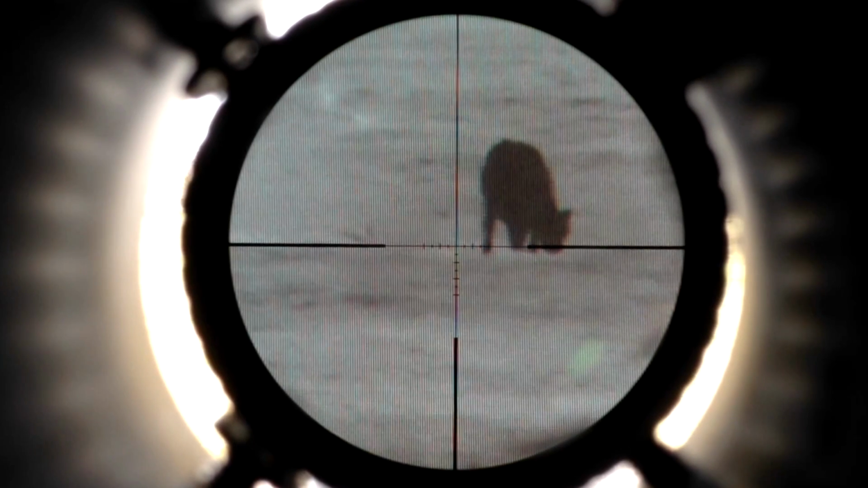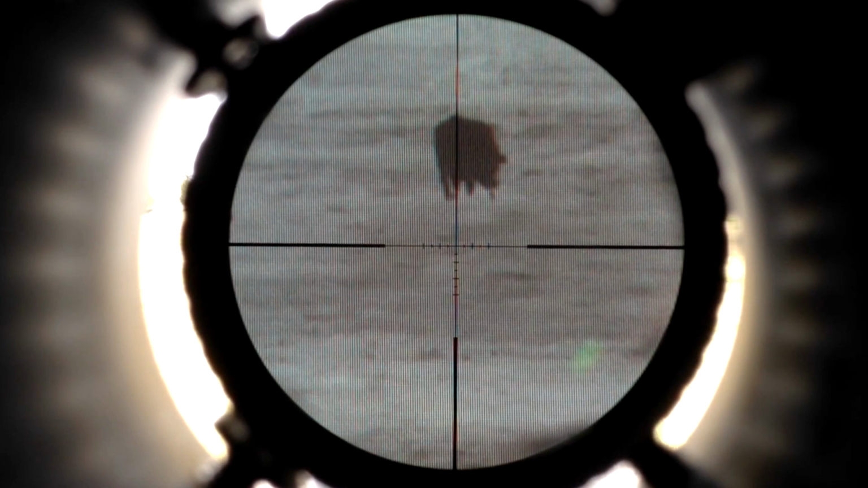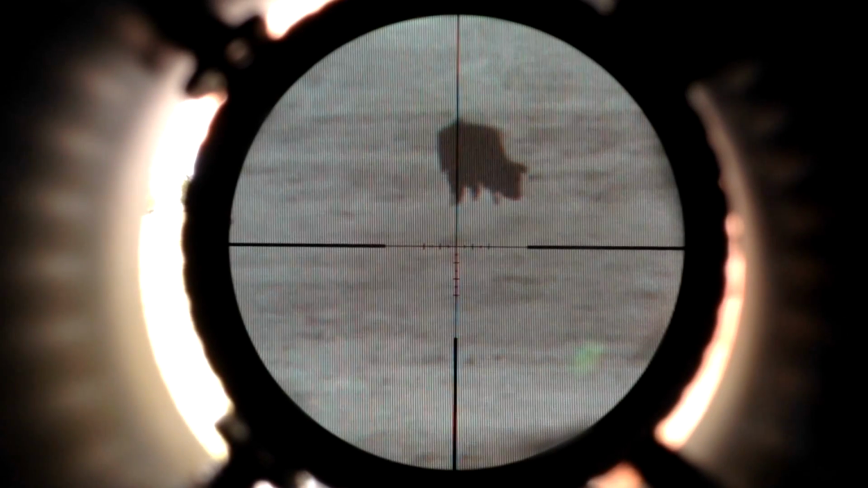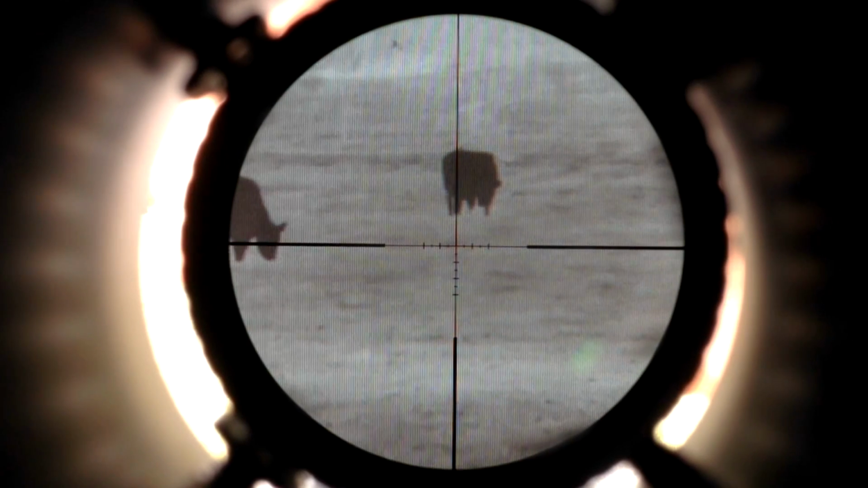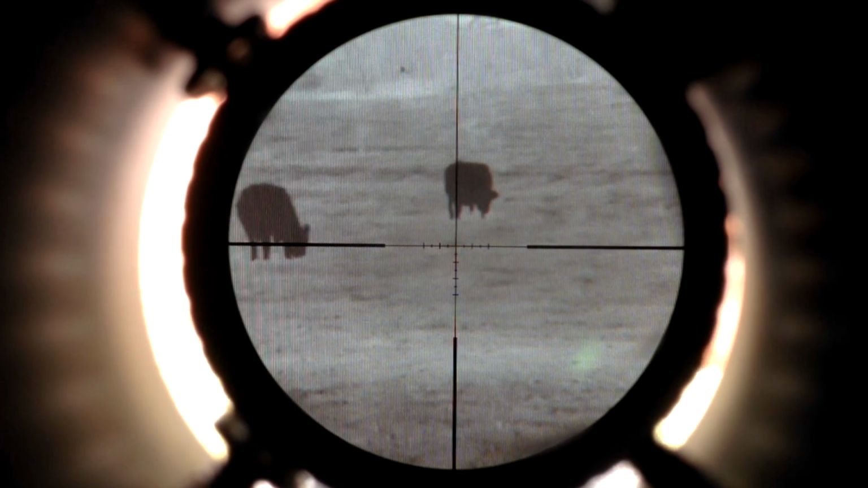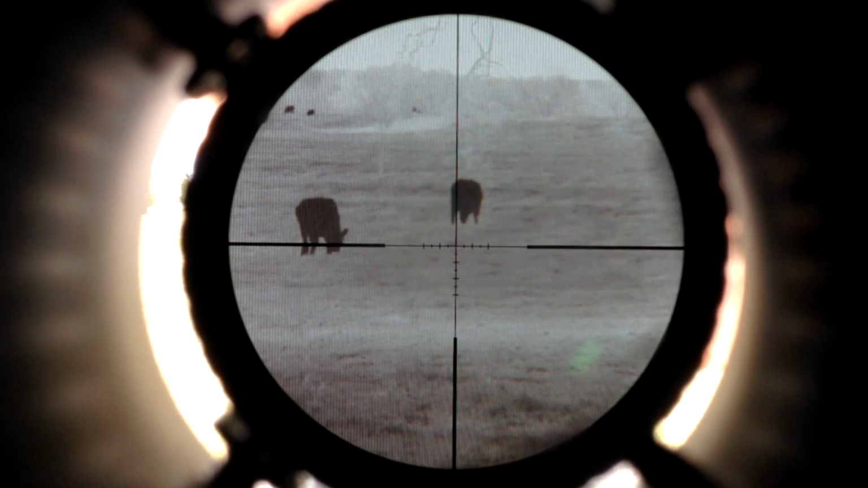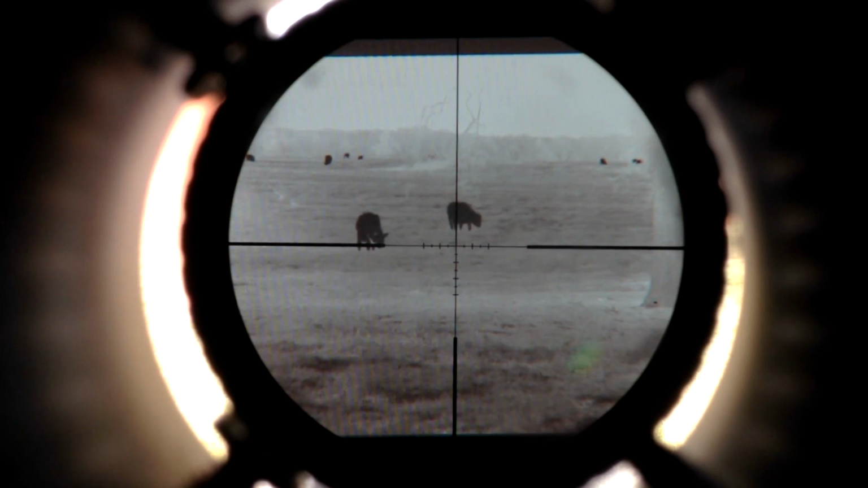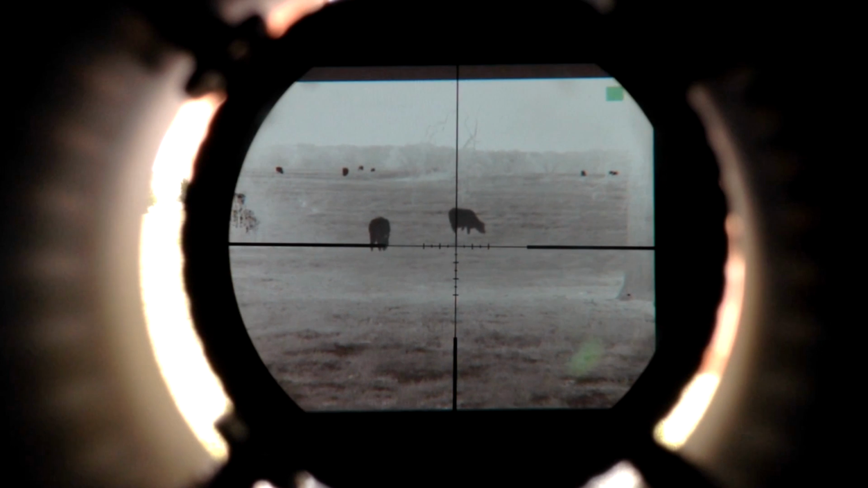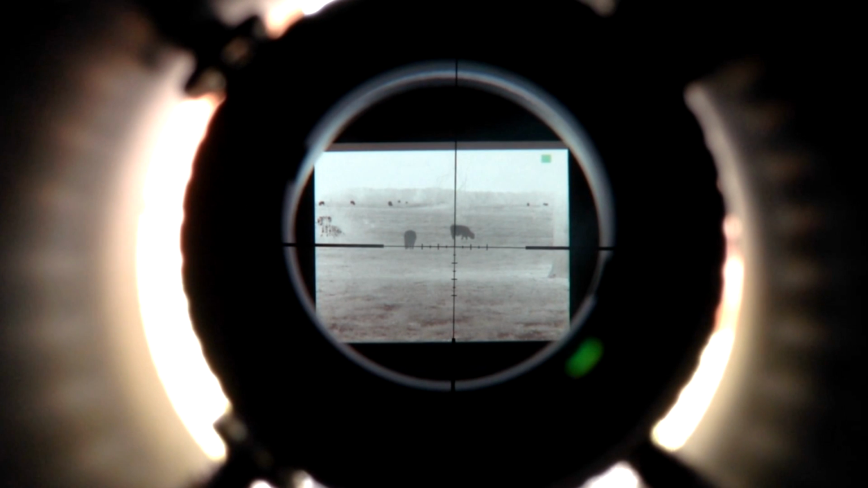And this cow right there is 75 yards. That one's approximately 100 yards. And we're going to zoom back out. And this is at 6 power. We're at 5, 4, 3. Now those cows you see in the background, they're about 600 yards. 2, 1.5, 1.